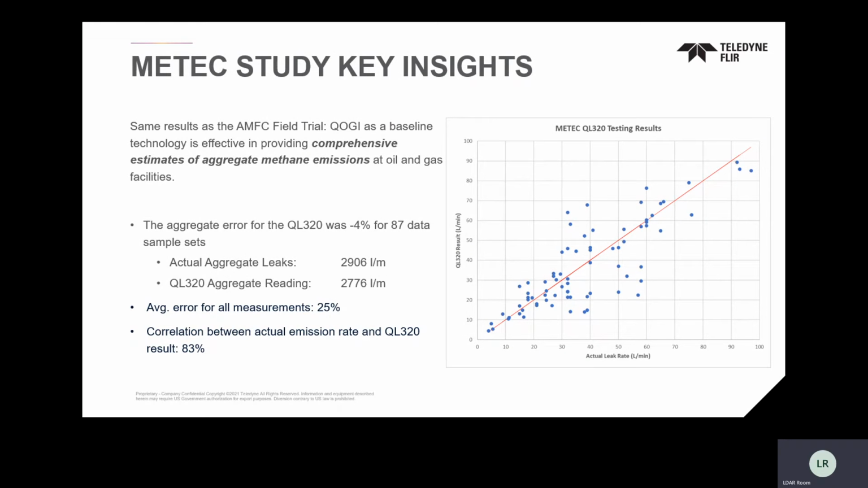In the overall results of 87 data sample sets, the average error, top to bottom, was around 25%. But our full aggregate error over 87 data sets is different. The larger the sample size, the more accurate the aggregate you're going to get with this technology, according to both us and the Alberta Methane Field Challenge, Harrisburg University, and PTAC.